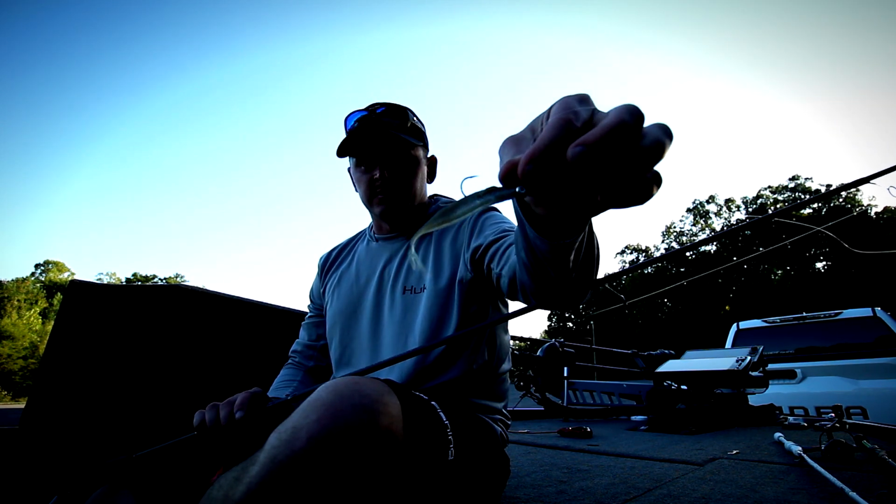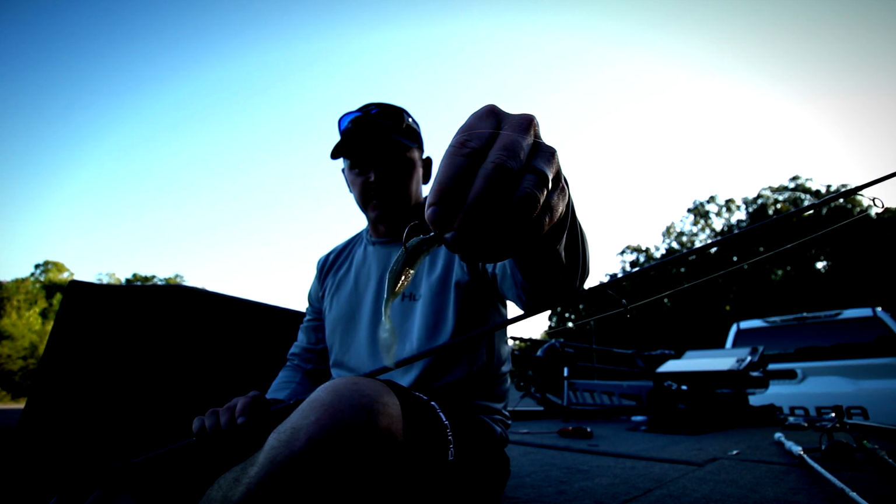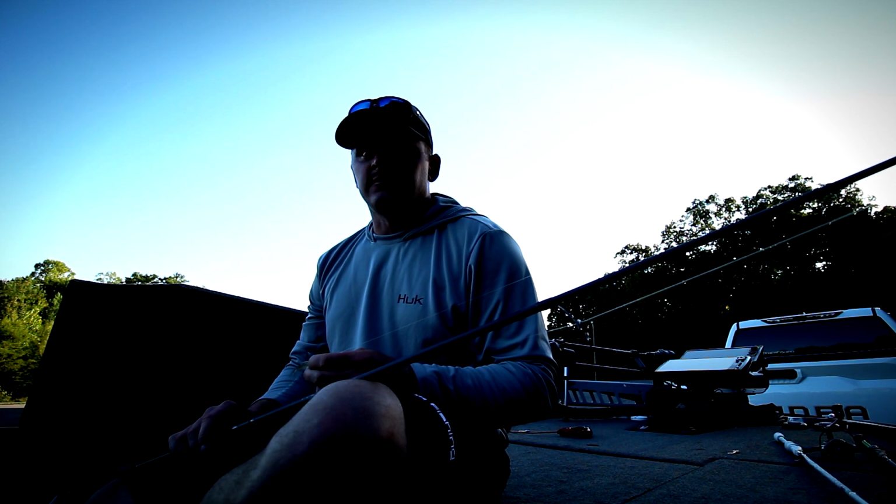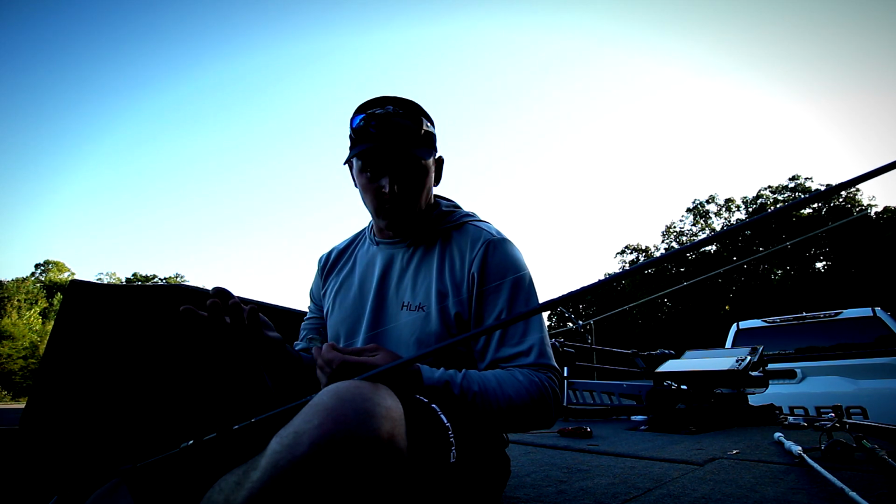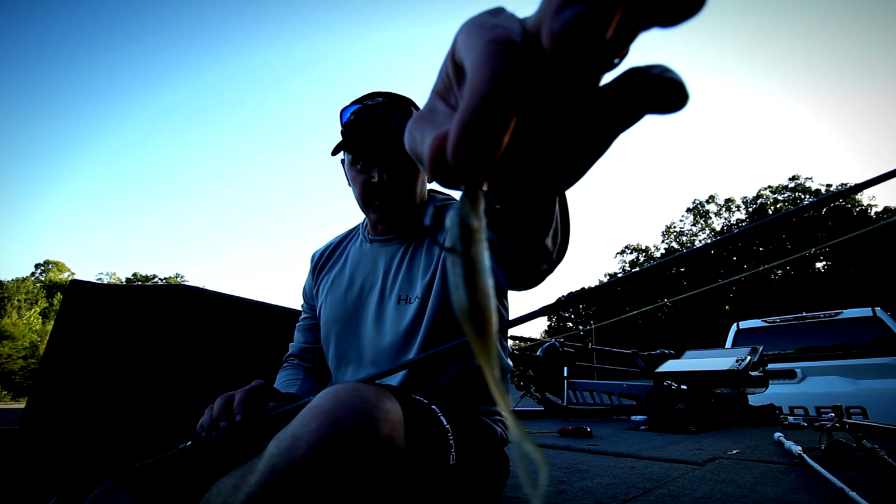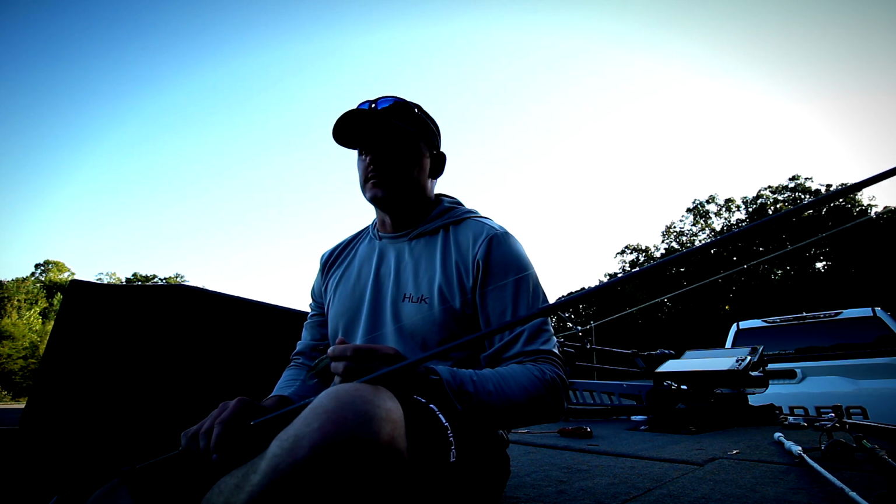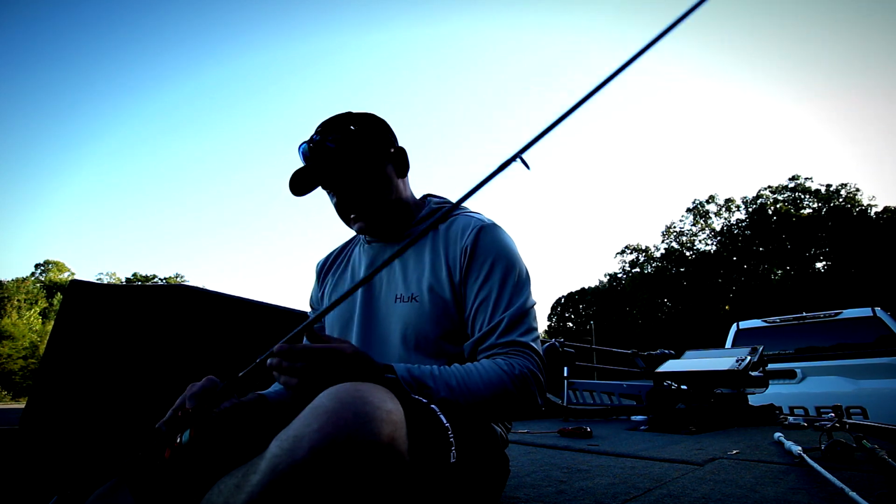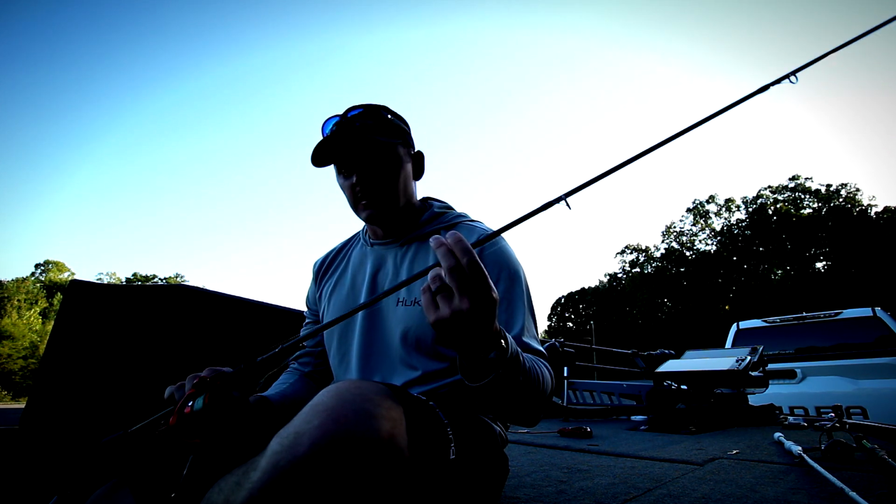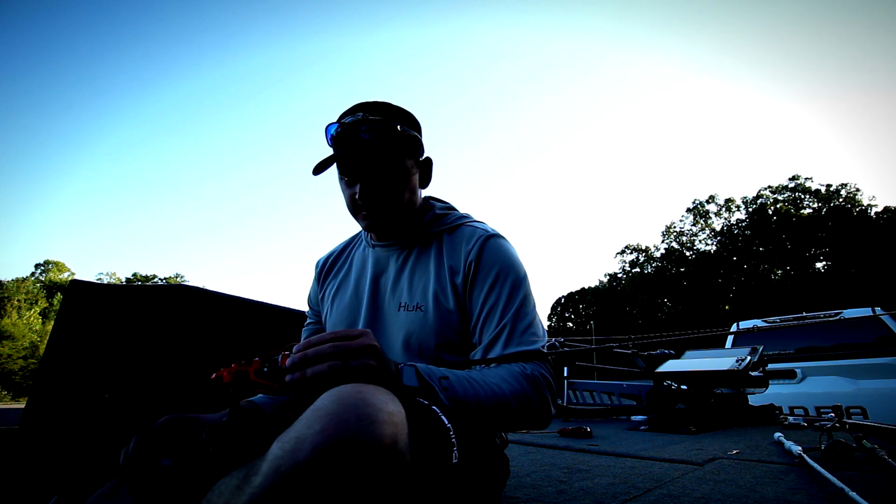Then I switched over to the Winged Fluke, the 4-inch version in Tennessee shad on an Angler Tungsten 1/4 ounce. I don't know if it was the weight difference or if it was just the winged action on these flukes. But as you guys can probably see on that bait, it got chewed. So that's the lure. Line is 8-pound Berkley fluorocarbon, and to a 15-pound braided line.